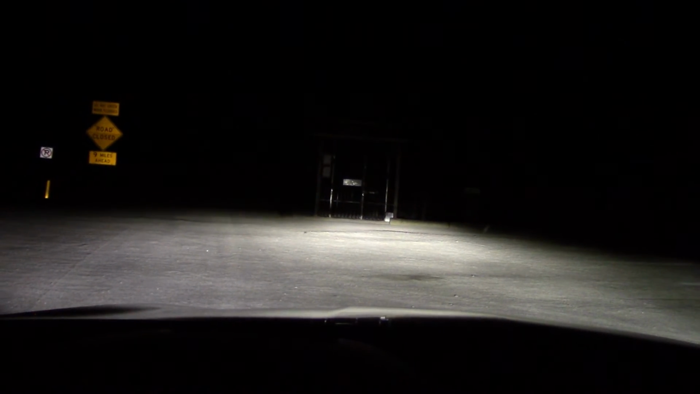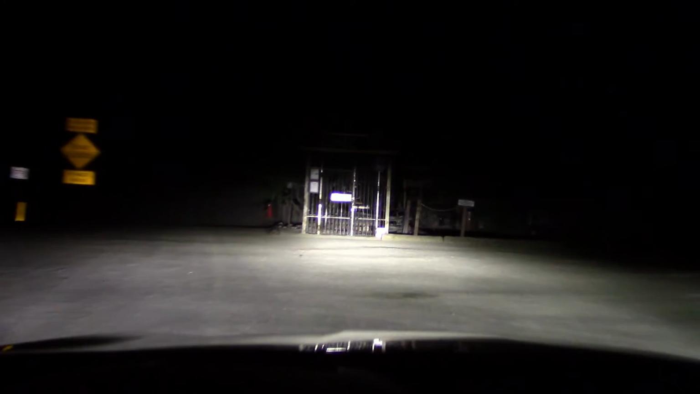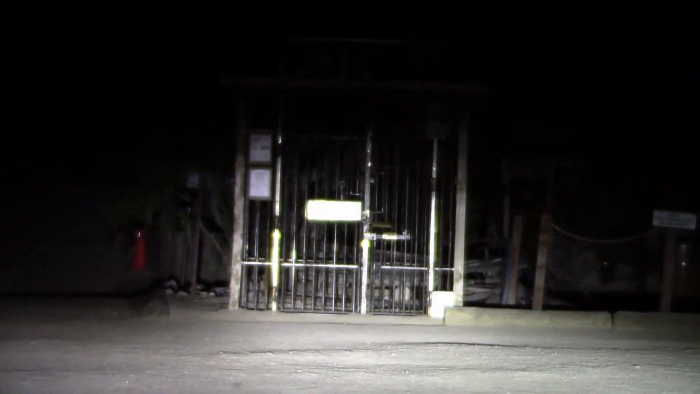All right, the ultimate test. Let's see if the headlights can light up the jail at 2 o'clock in the morning. Well, almost. We're on a downward slope. It passes, but barely. We better slow down. They might have room for me in there.